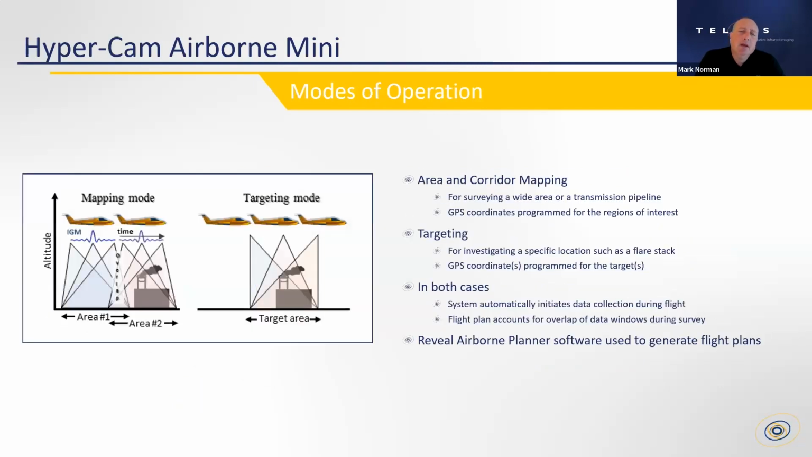All right, let's talk about these modes of operation. So there are really two. I said mapping and targeting. And the mapping is really divided into both area mapping and corridor mapping. Basically, what that means is that using a set of GPS coordinates, you can program the device to fly over, for example, a natural gas transmission pipeline.